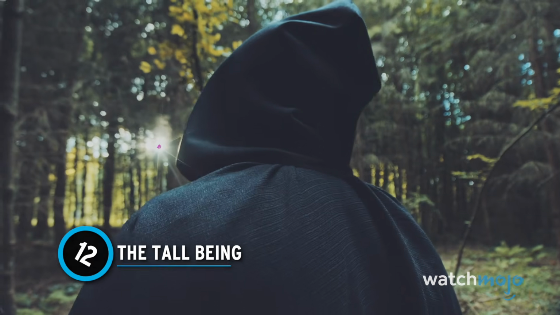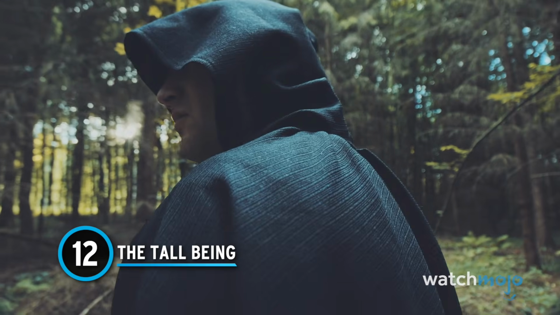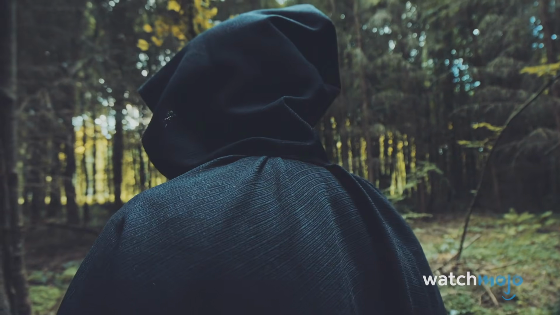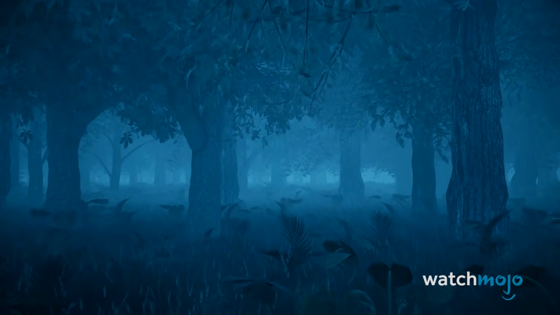Number 12. The Tall Being. Do you ever get that feeling that you're being watched, but when you look up and no one's there, you feel a little silly? Well, that might be because you didn't have a trail camera with night vision to look for ghouls in the darkness.